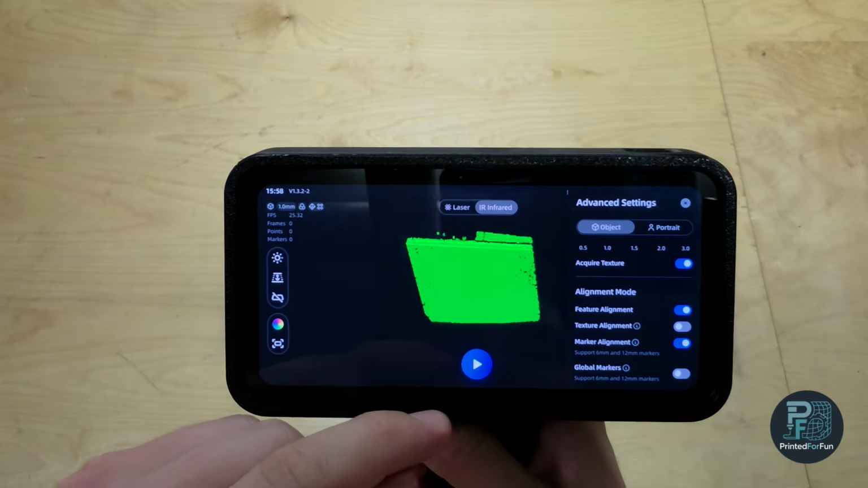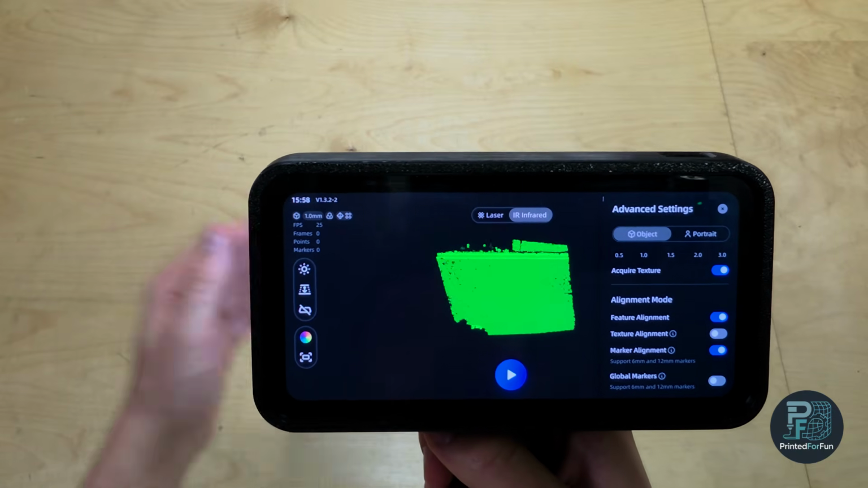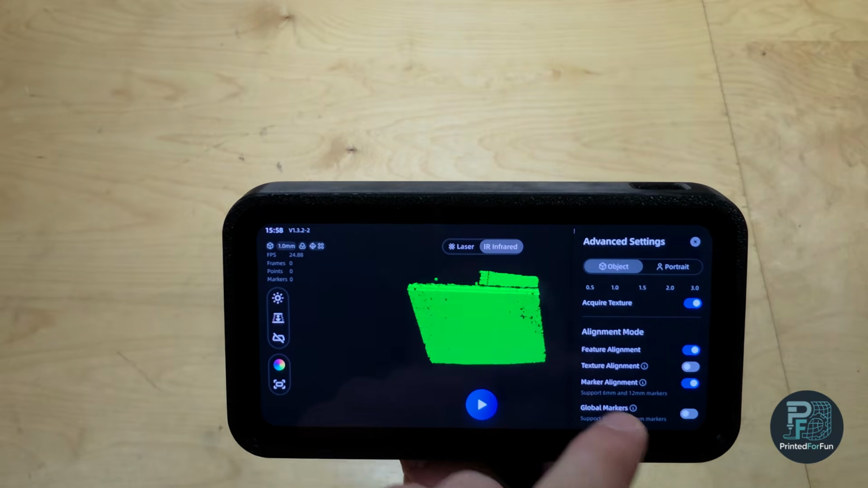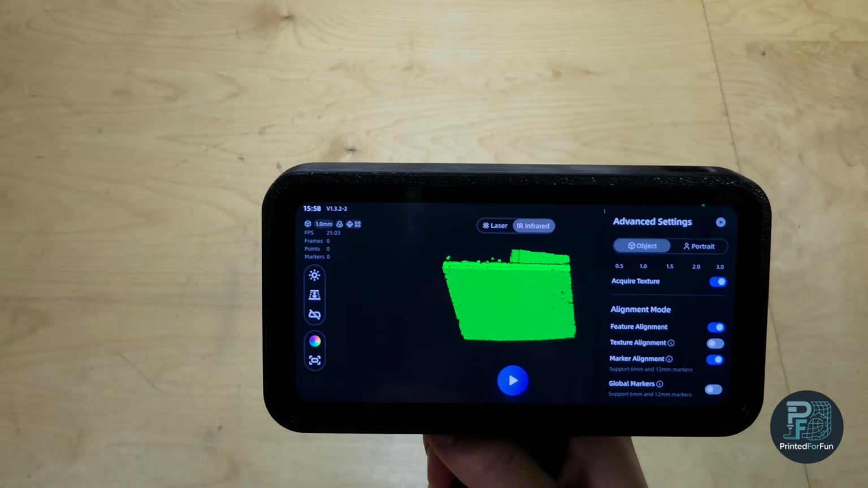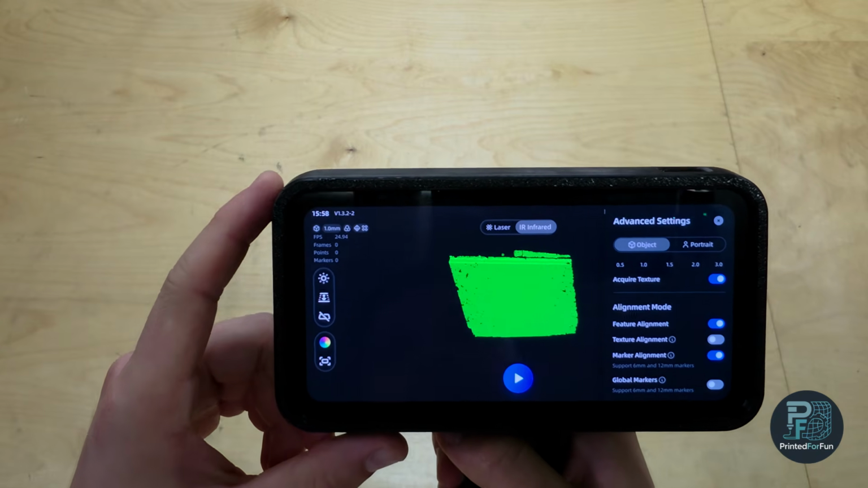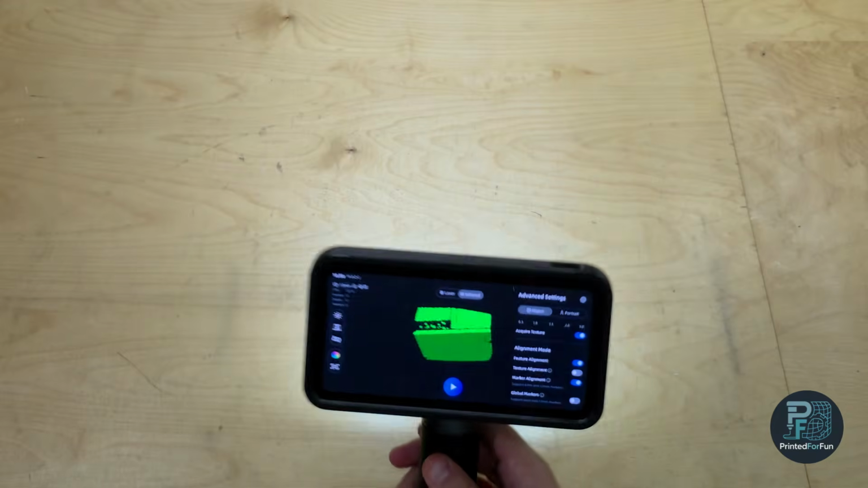And now the cool thing is, in PC scanning mode, both in wired and wireless PC scanning mode, basically the same applies to laser scanning. So now I can laser scan with feature tracking and marker tracking in hybrid mode. So this is quite nice.